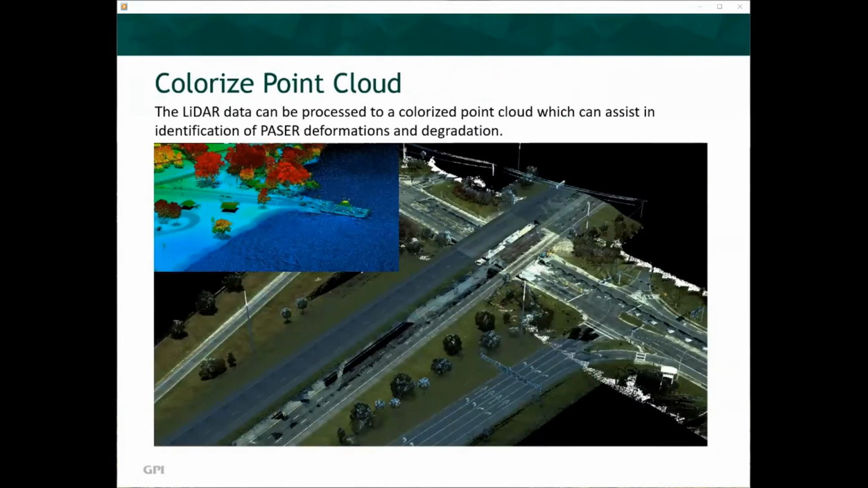The LiDAR data can be processed to a colorized point cloud, which can assist in the identification of PASER deformations and degradation. The main image is a highway interchange in Florida. The inset image is a car ferry completed for the Wisconsin DOT. You'll see in the sample project shortly that the more tools available to the user, the better the quality of the PASER analysis. A TIN surface, vertical color imagery, colorized point clouds, and intensity images can all enhance the ability to see deformations, cracks, and asphalt pavement degradations.